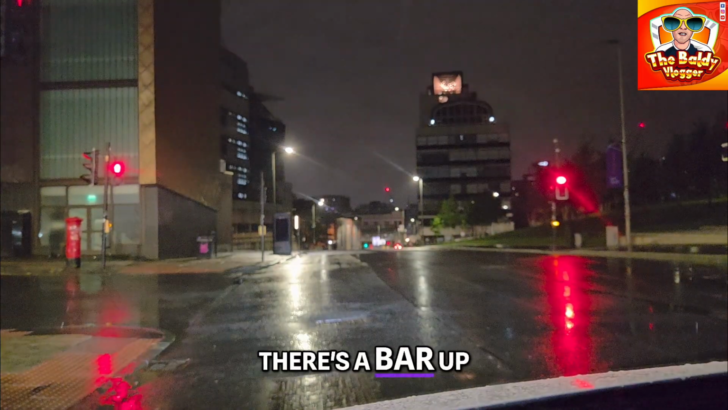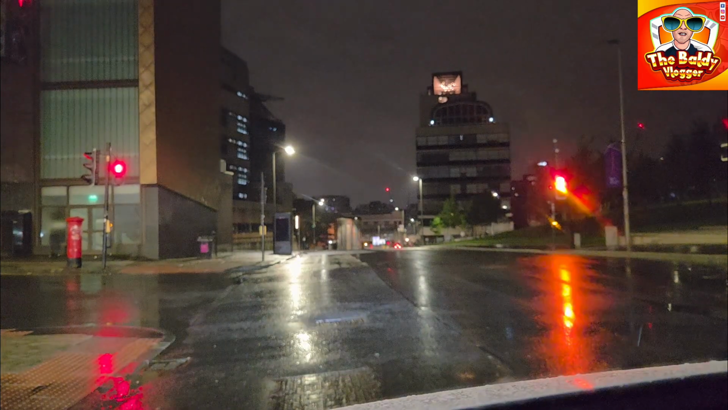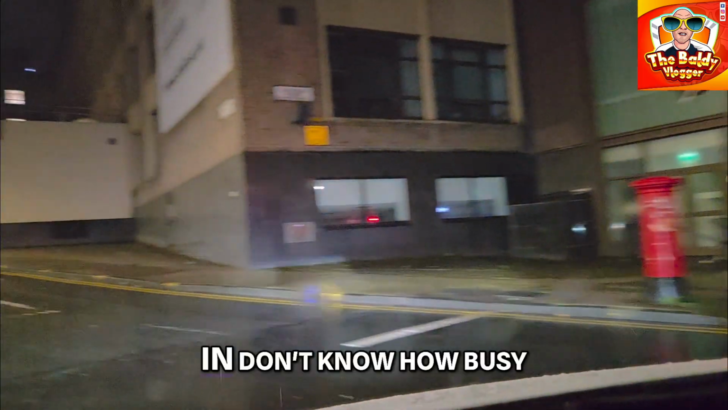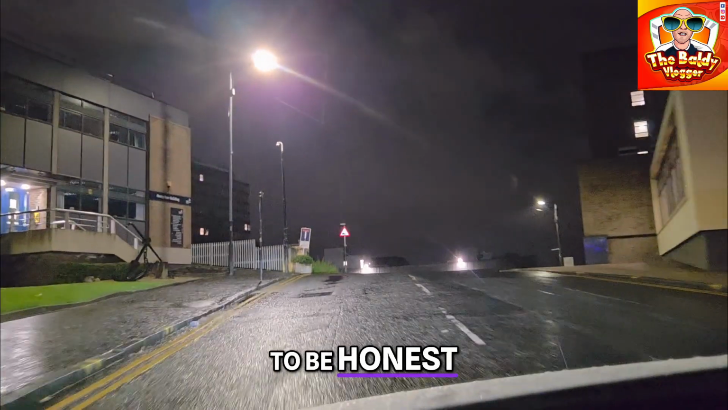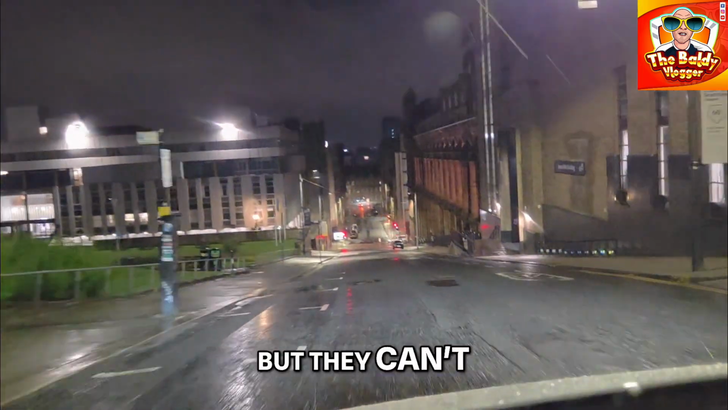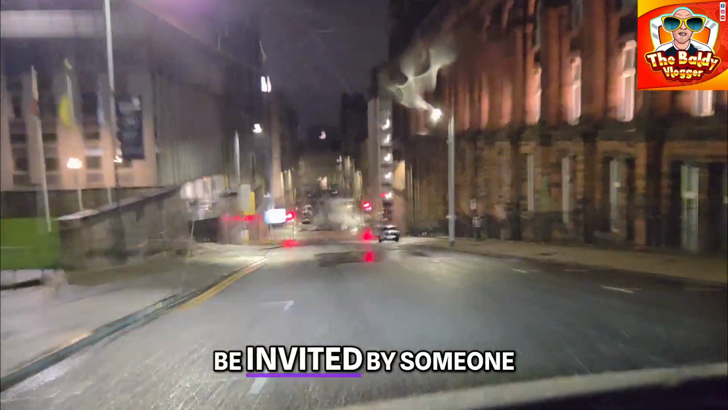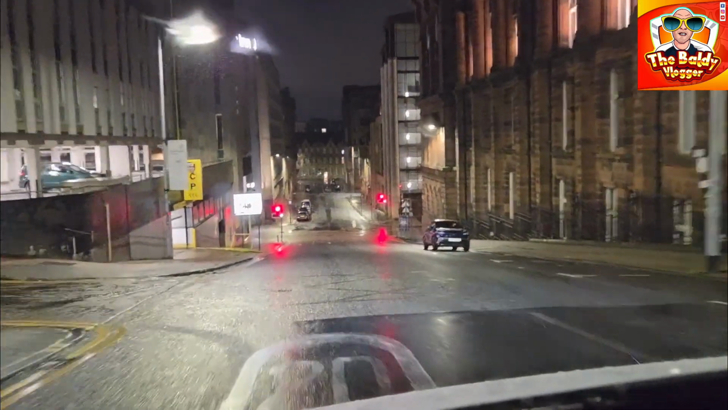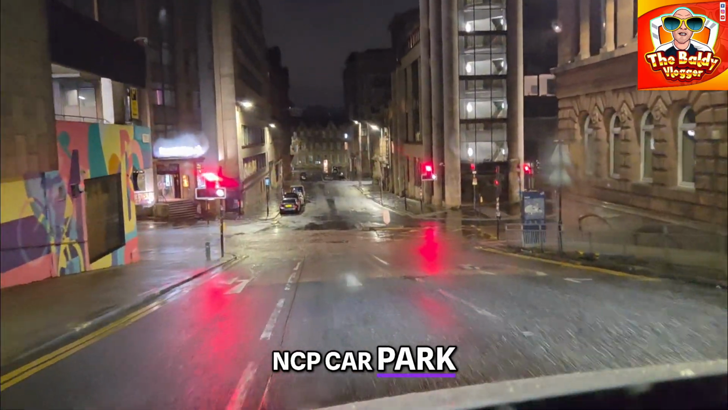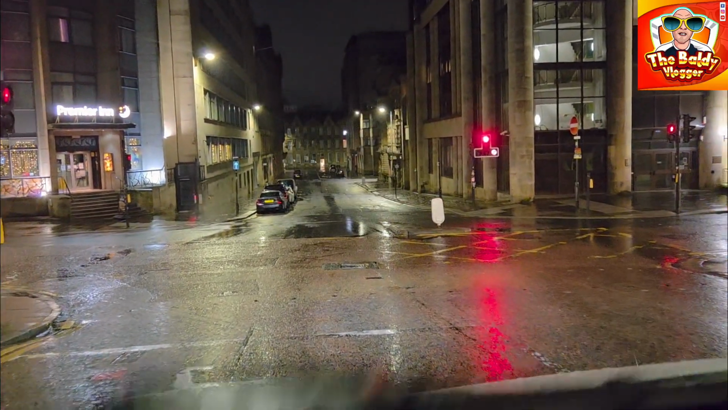In front, you see that student accommodation? There's a bar at the top. I don't know if you can see them lights at the bar at the top on your right in front. That's a bar. I don't know how busy. I don't think it'll get very busy, to be honest. I don't think anyone can just use it. Well, they can't. You've got to stay there, I guess, or be invited by someone who's there. I'm just surmising. There's the old NCP car park. One of them. Premier Inn in front of us.